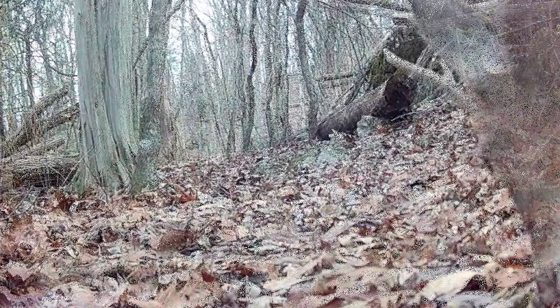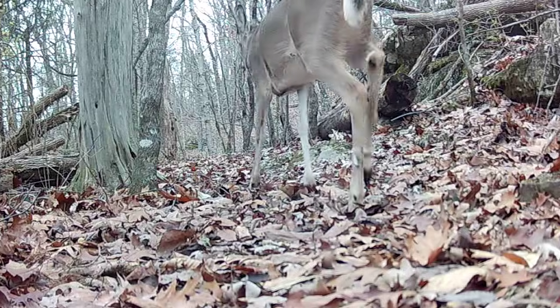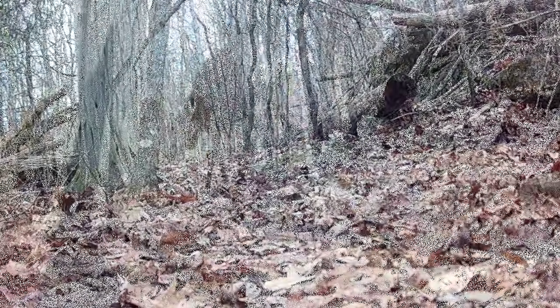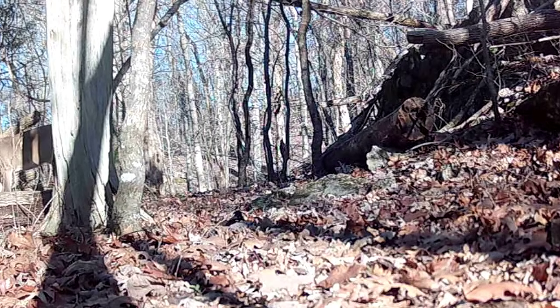You can see them. They just follow them around. They're not going to miss a thing. But that's nature here on the ridge. Big ones, little ones, it don't matter. They're searching.